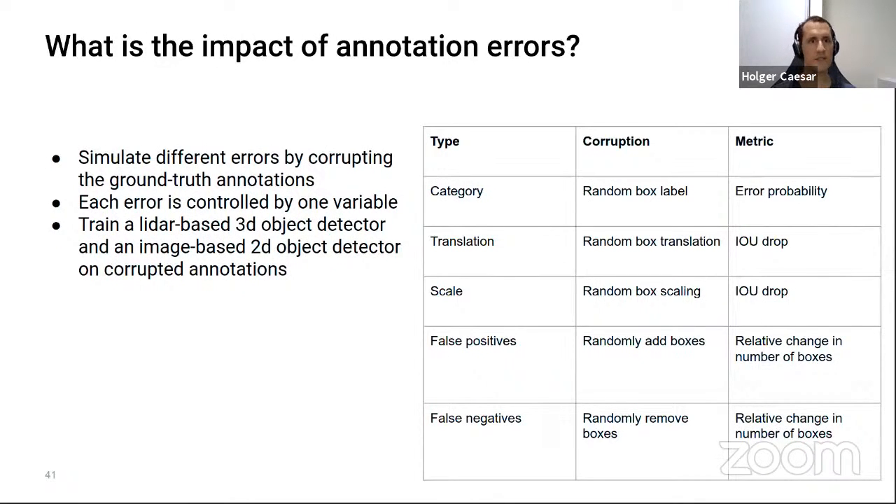What we did here is we simulated different types of errors by corrupting the ground truth annotations in our data sets. Each error is controlled by one variable to make it easy, and we can increase the amount of error and see how the performance deteriorates. Then we train a LiDAR-based 3D object detector and an image-based 2D object detector on these corrupted annotations and see how the performance deteriorates.